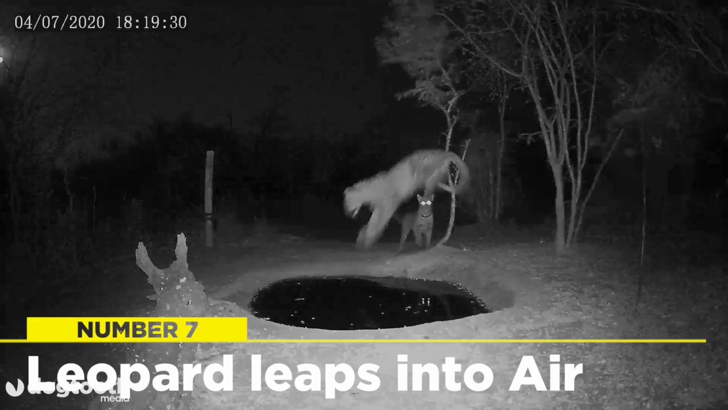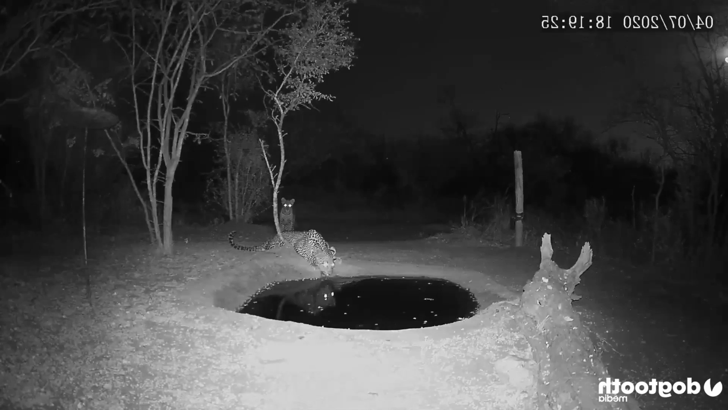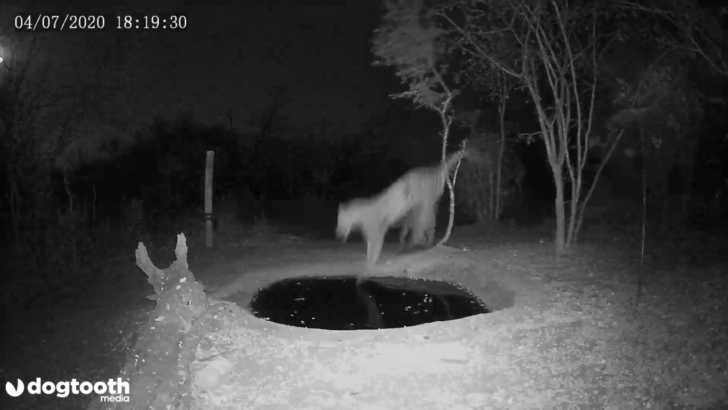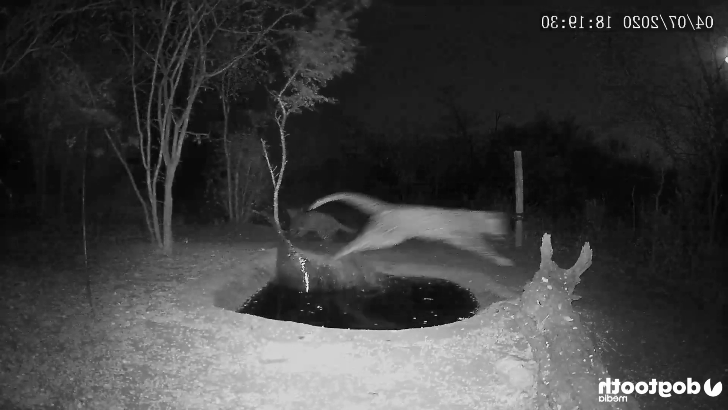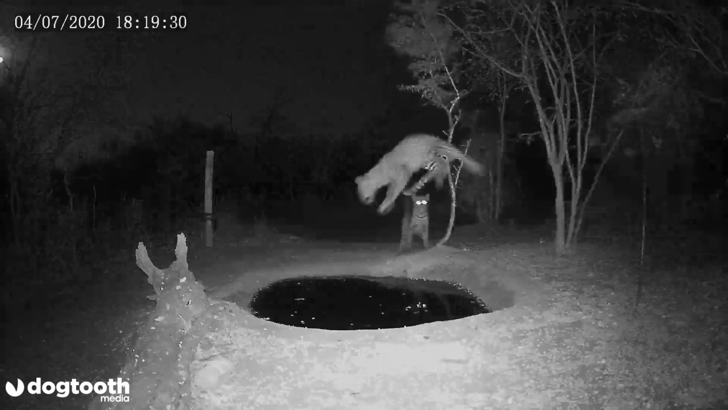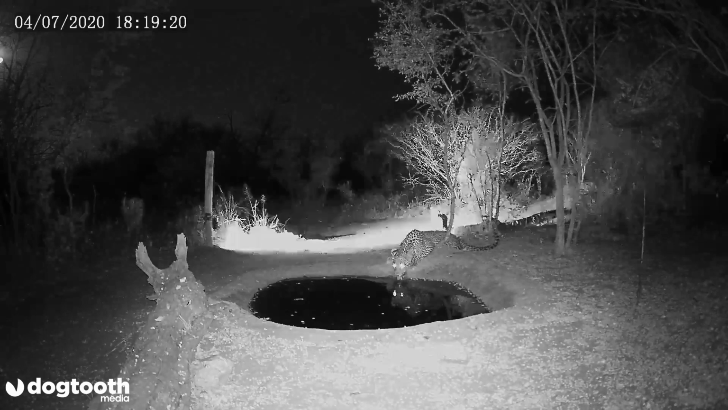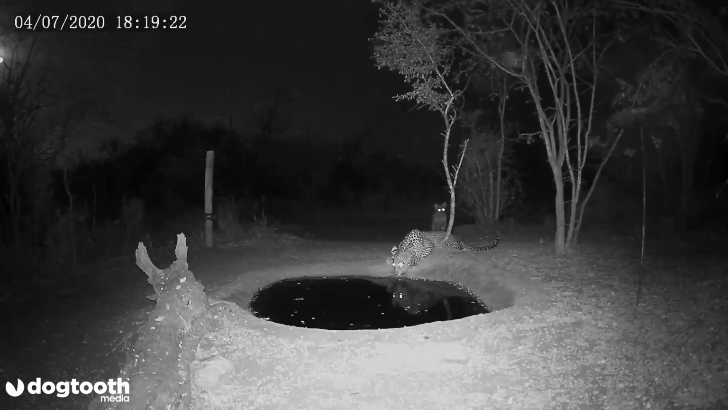Leopard leaps into air. Hilarious footage was posted in July 2020, showing an unsuspecting big cat that was drinking from a waterhole when one of its mischievous siblings crept up on him and gave him the fright of his life. The leopard cub instantly leaped over a meter into the air, so much that it in turn scared itself too. As a result, the poor cub kicked the tree and partially crashed its legs into the waterhole. After all, things could have turned out much worse if the cub had reacted aggressively.